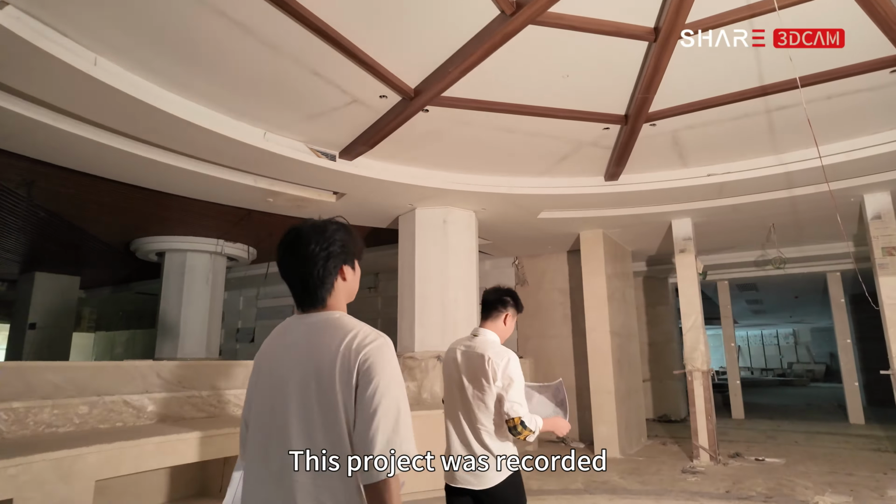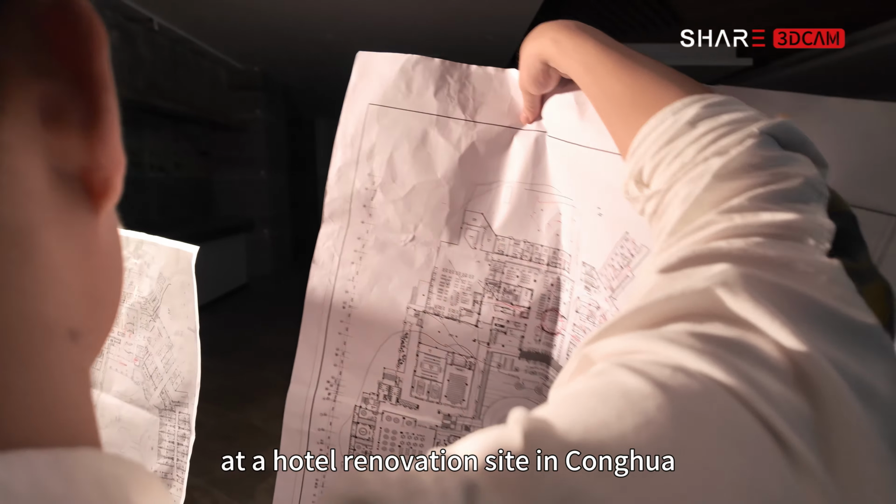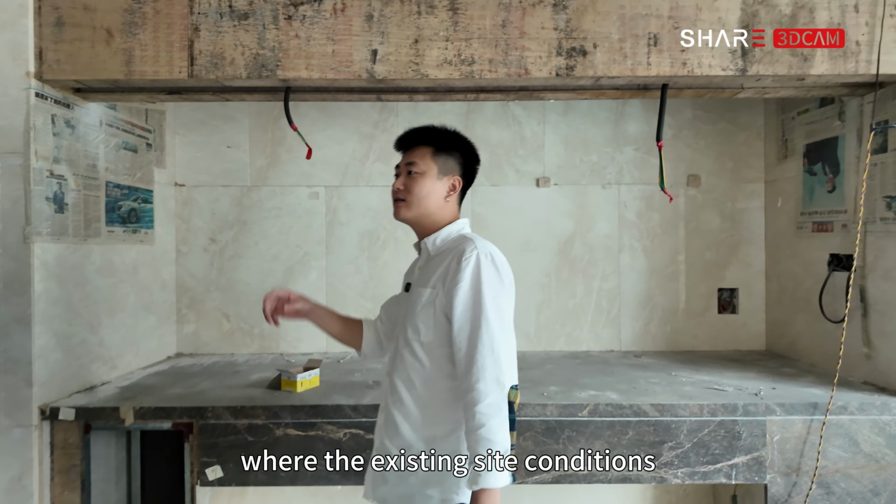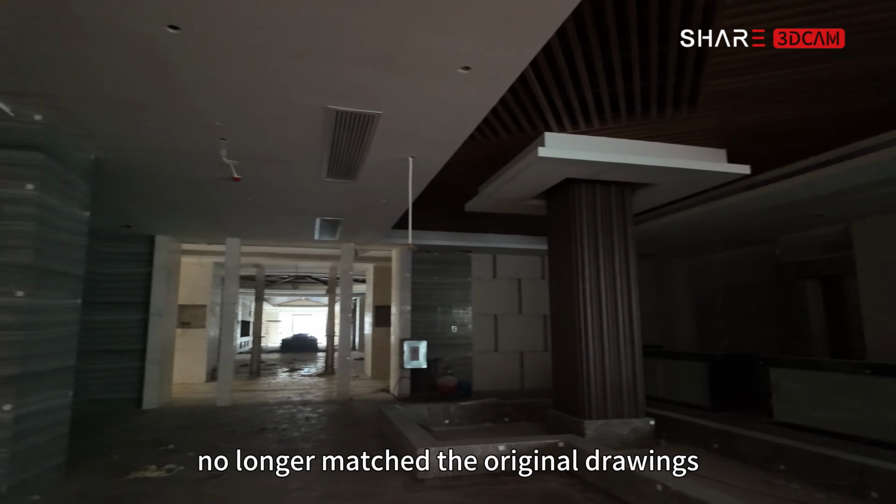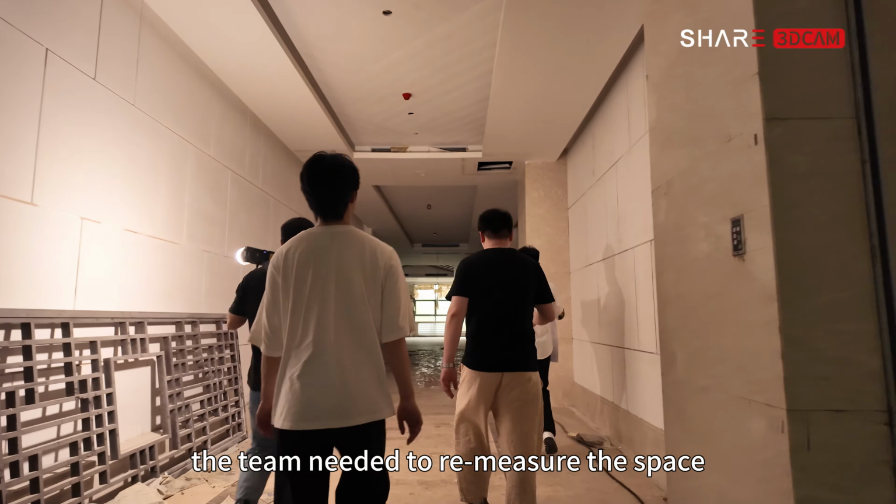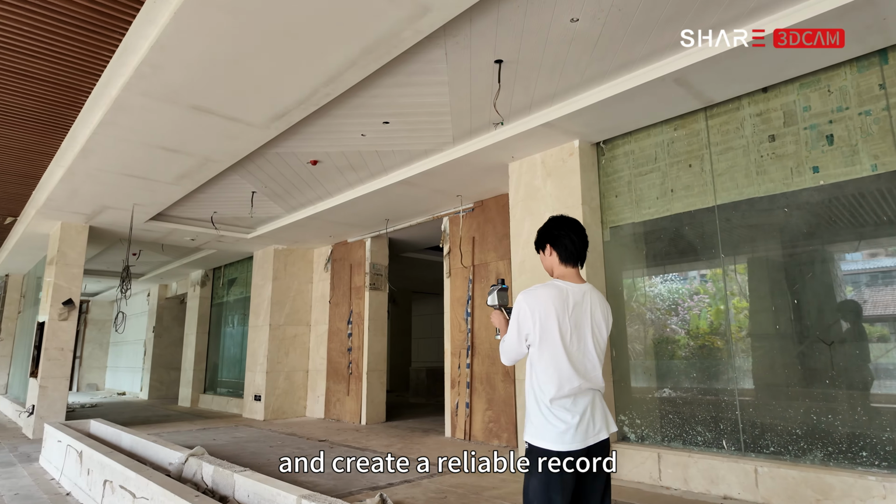This project was recorded at a hotel renovation site in Conghua. The scan area was the restaurant space, where the existing site conditions no longer matched the original drawings. Before the design work could continue, the team needed to remeasure the space and create a reliable record of the